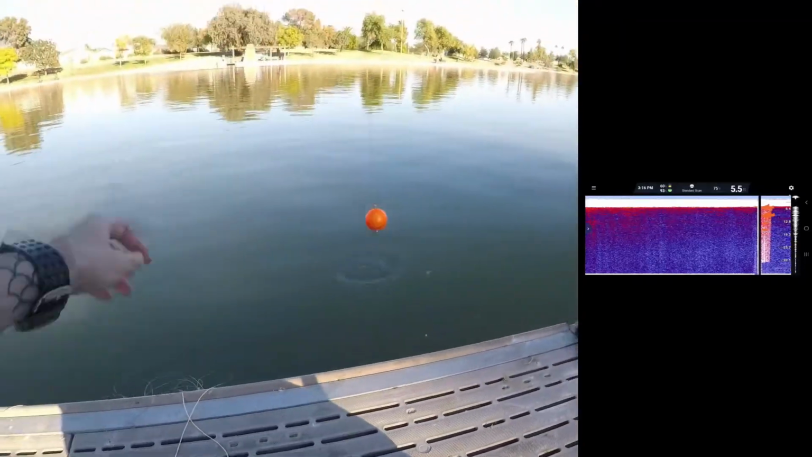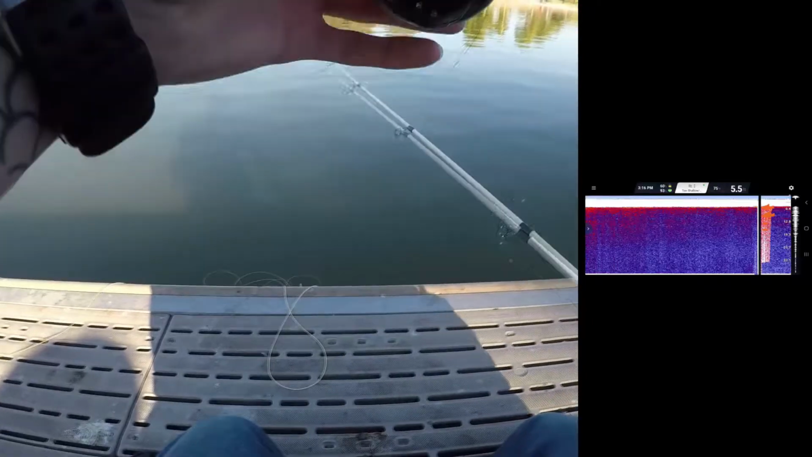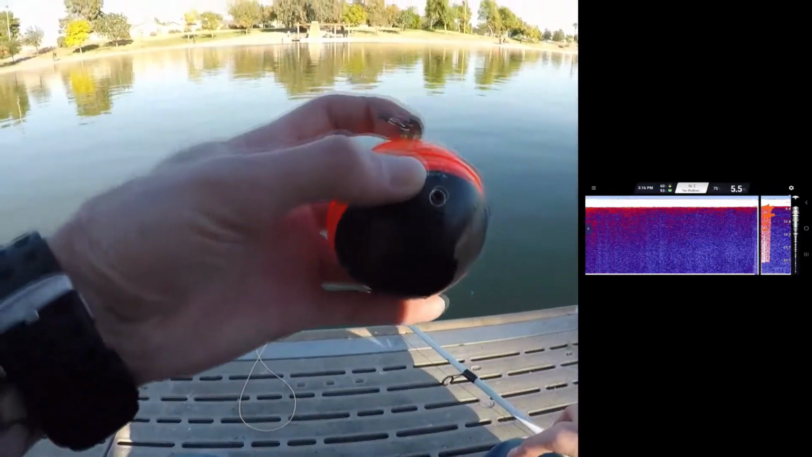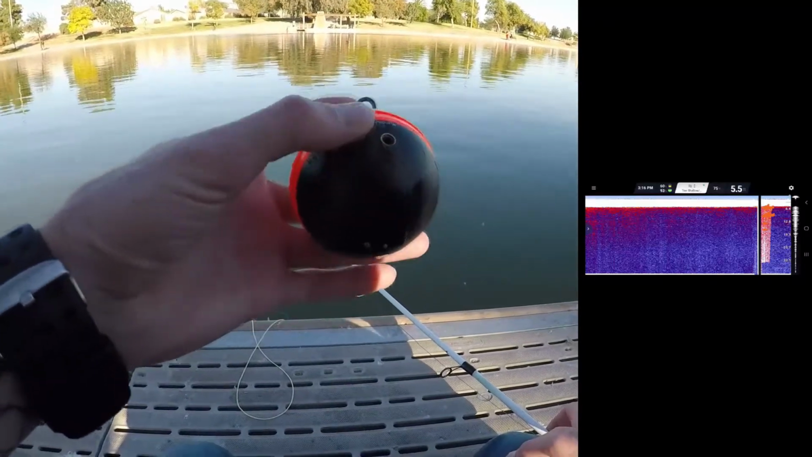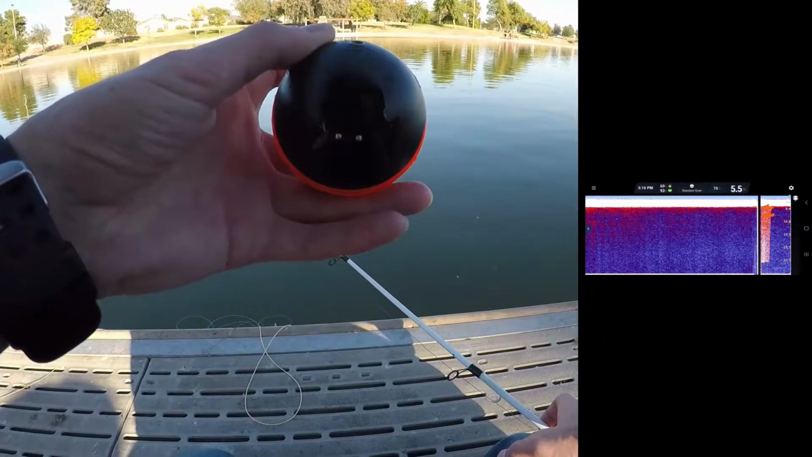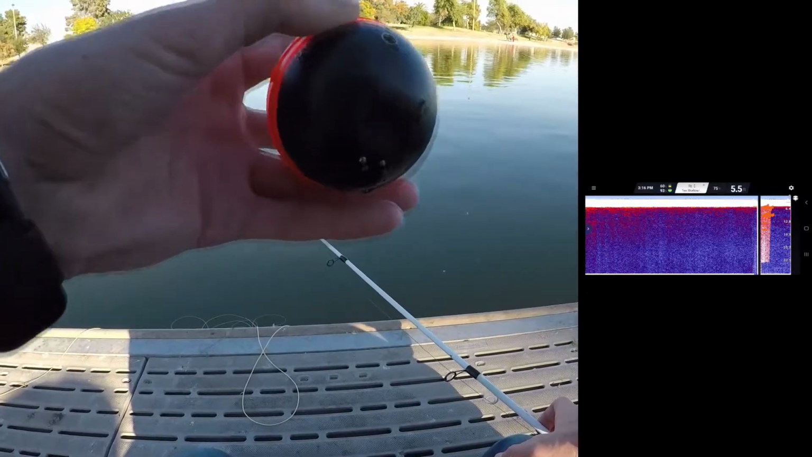Now, the unit does not come with a split ring. So if you're going to use this on any of your rods, I do recommend you put a split ring onto any of these clips, or you use a swivel or something like that, because these edges are a little bit tough. They are a little bit sharp, so I don't want my own line to be cut. And I'd recommend you do the same thing too.